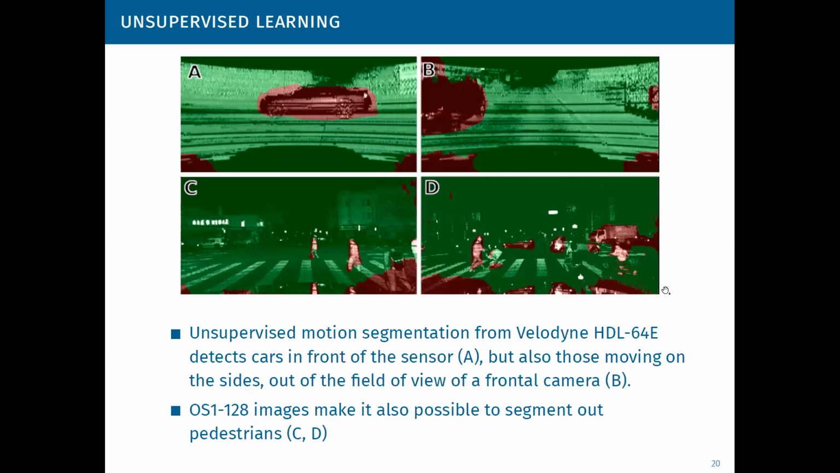In the last slide in this section, you can see results of this unsupervised learning of motion segmentation. The network correctly detects cars passing in front of the sensor, but also those moving on the sides, out of the field of view of a typical frontal camera, using VELODYNE data. If we use OUSTER images synthesized from OUSTER data, it is also possible to segment smaller objects like pedestrians and even some bicycles.